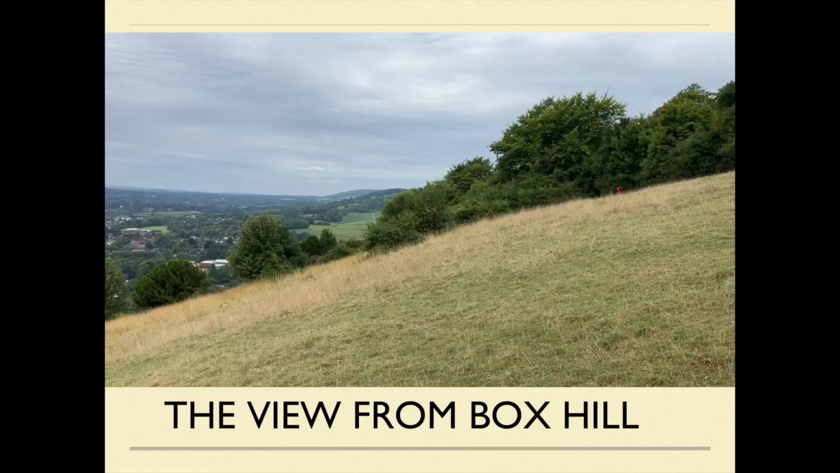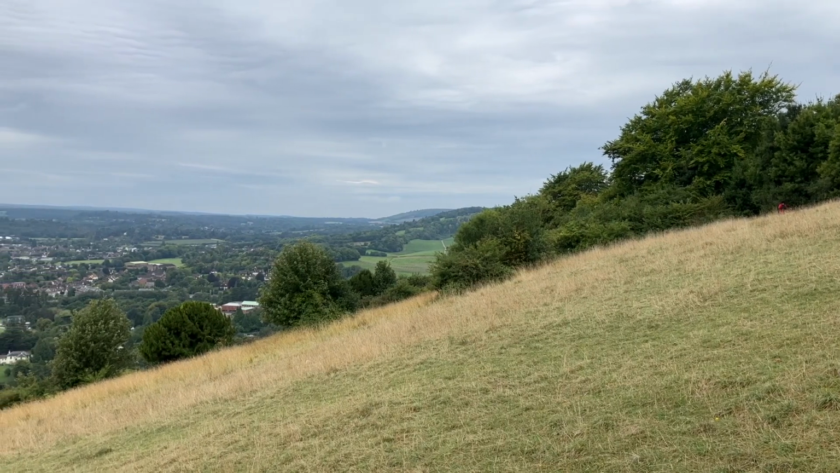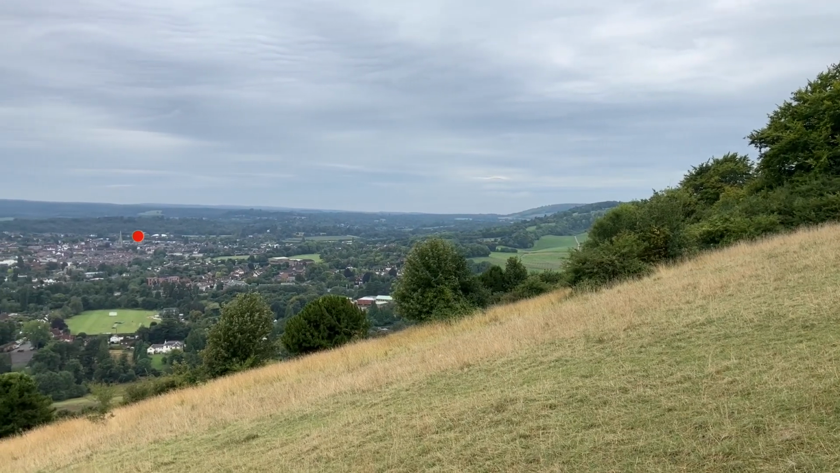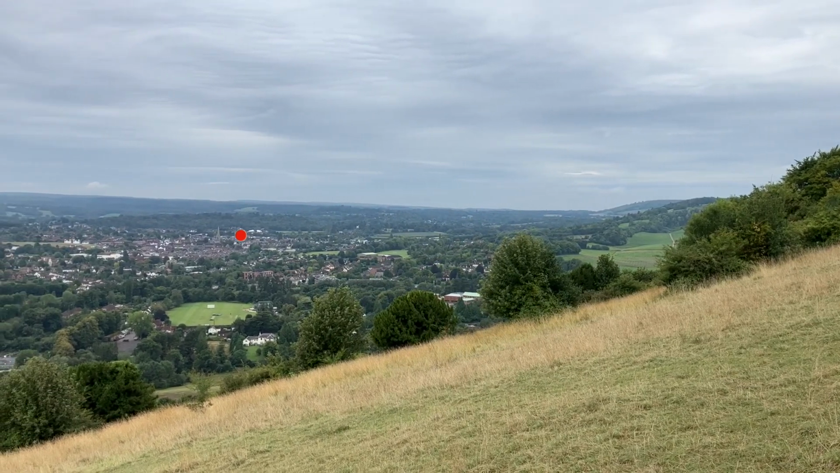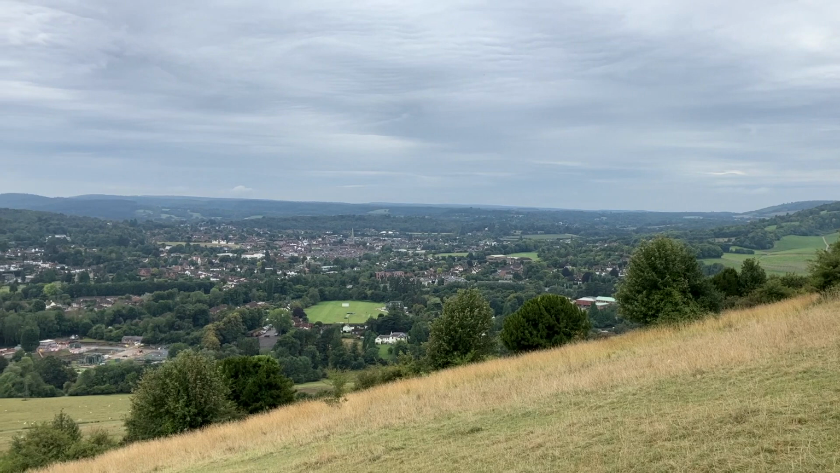So I'll start with this. This is obviously Box Hill. This is the view from Box Hill, starting with the scarp over here. This is Dorking. You are about here. No, actually, that's the church. You're there. This is the green sand ridge, Leith Hill, that Richard was talking about.